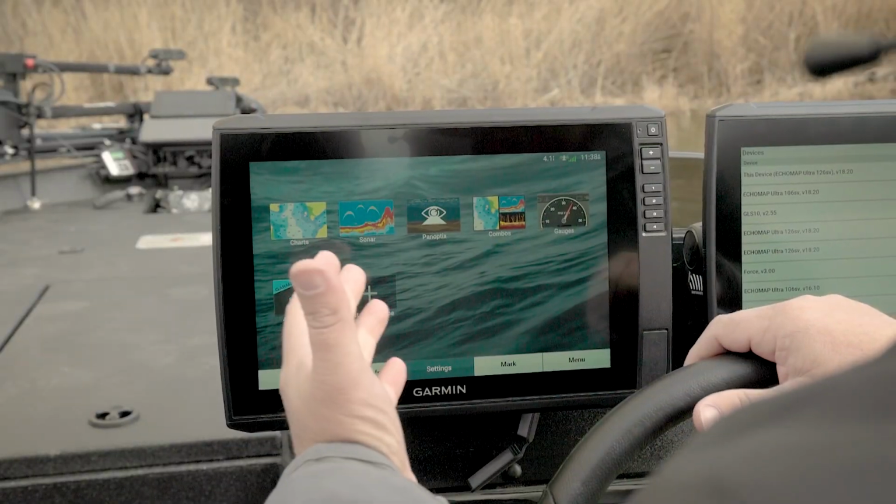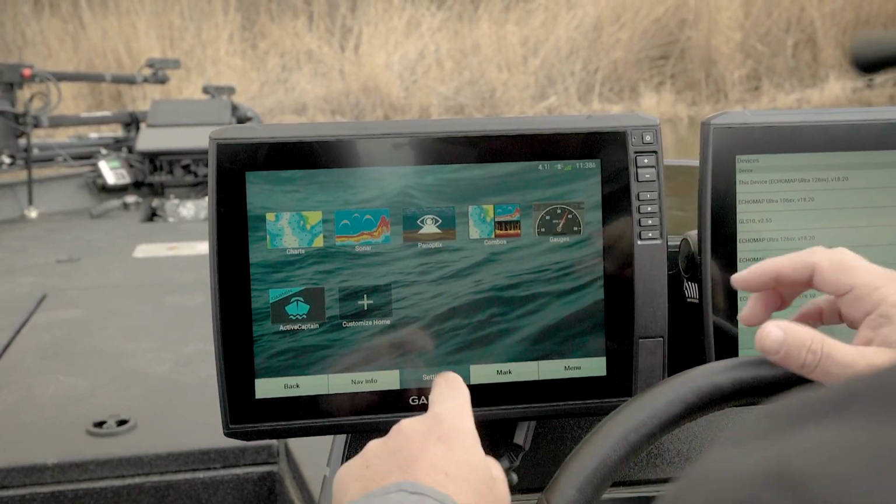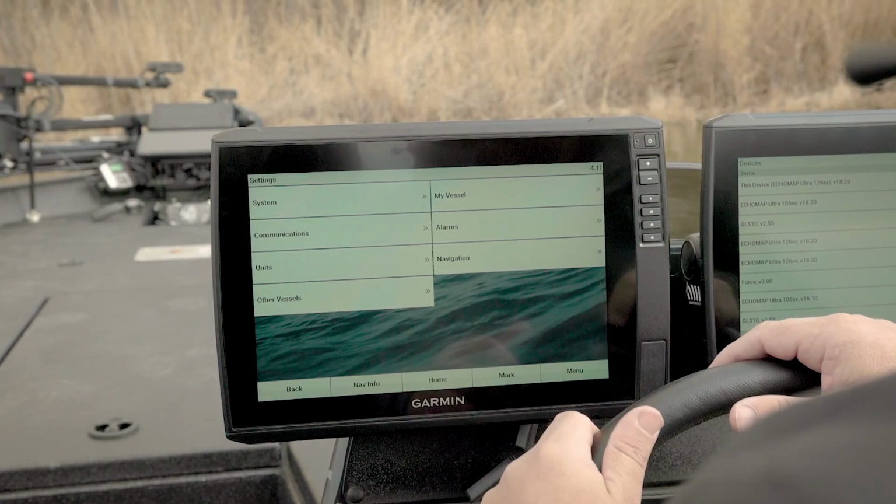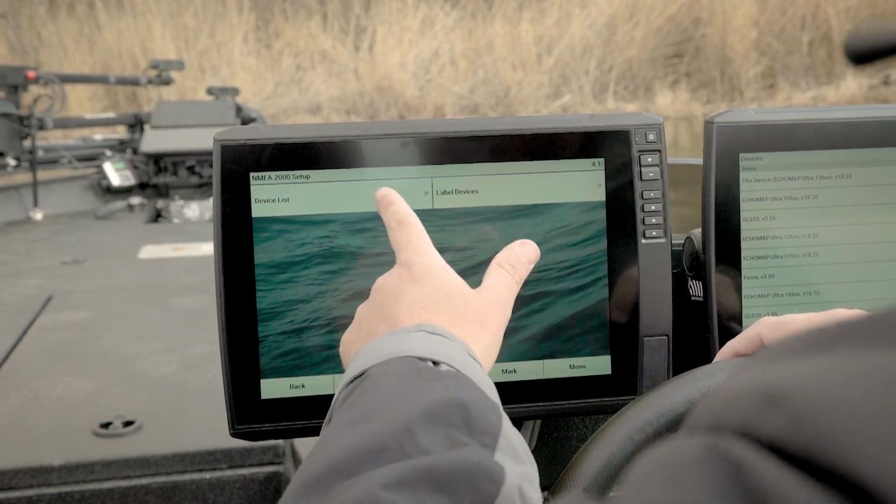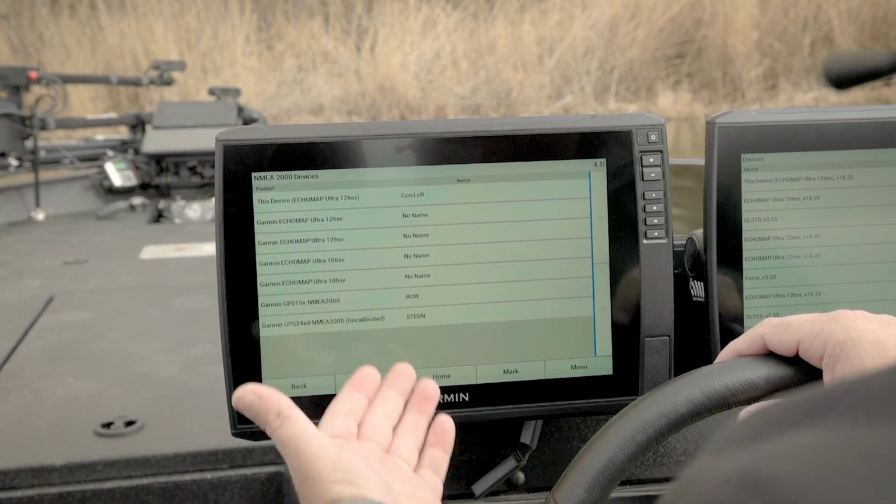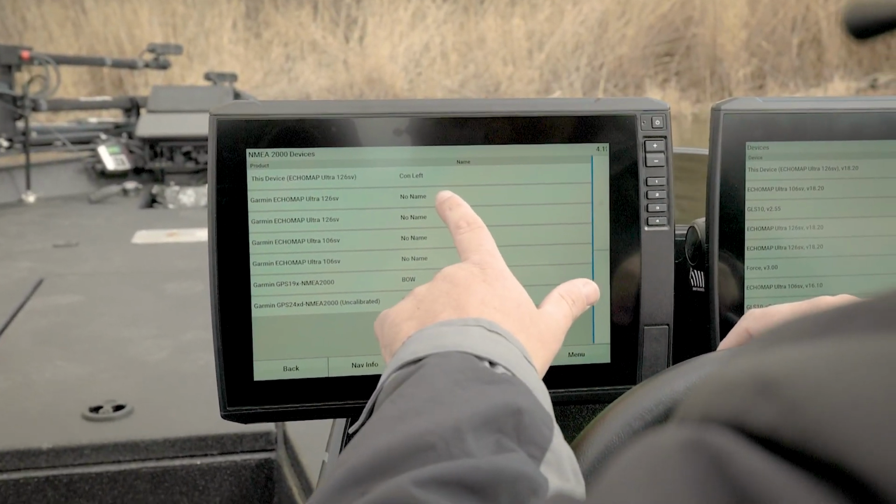So then again, we've named the units, we've selected our sources. Now we've got a NMEA connection on here. Again, go into settings, communications, and then we've got a NMEA 2K setup. And then we're going to look at our device list. Now, every one of these units is connected to NMEA. Something people will notice is there's no names here.